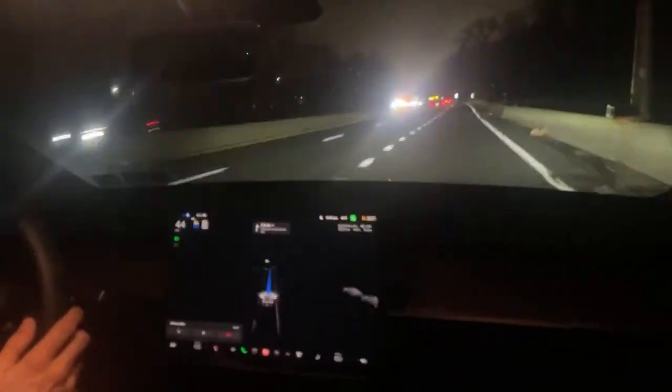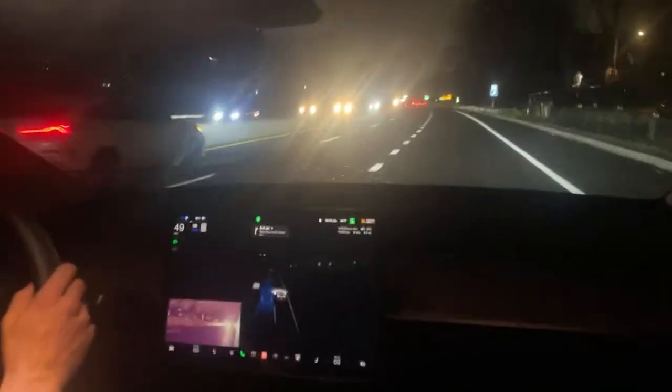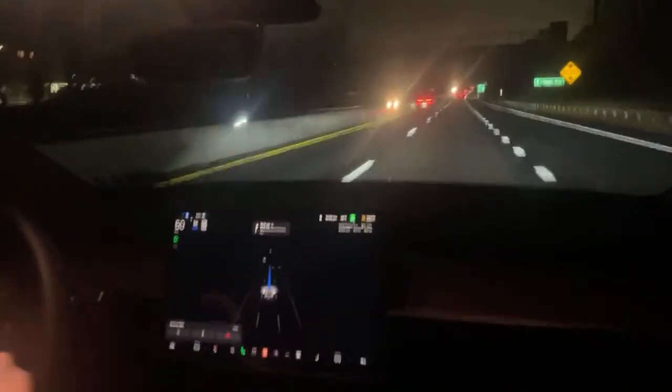Now it's time to merge to our left lane off the exit entrance. All right, it's asking me for confirmation. That's what the blue line is. It tells me what lane, and then it shows you where your car placement will be.